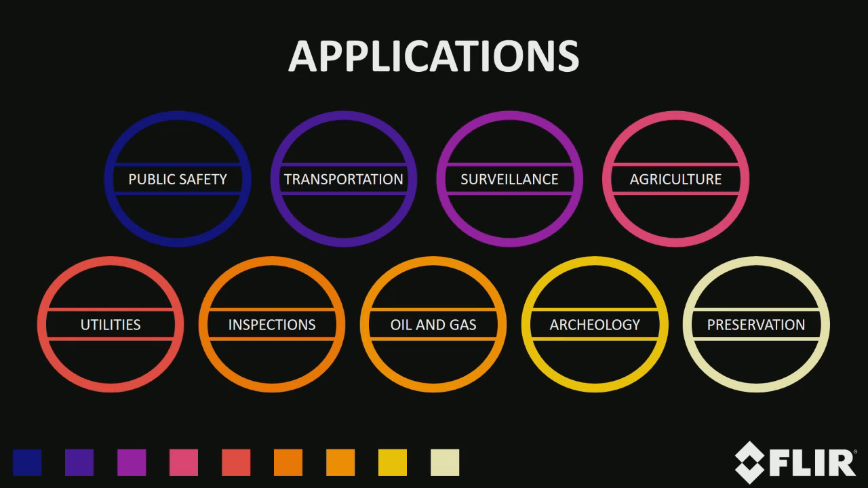So the industries we're going to talk about are as follows. Public safety, which is going to be broken down into firefighting, law enforcement, and search and rescue. We'll talk about transportation, which is largely going to revolve around railroads. Surveillance, agriculture, where I'll touch on farming and ranching. Utilities, both power line and solar. Building inspection, looking at roof inspections, oil and gas, archaeology, and wildlife preservation.